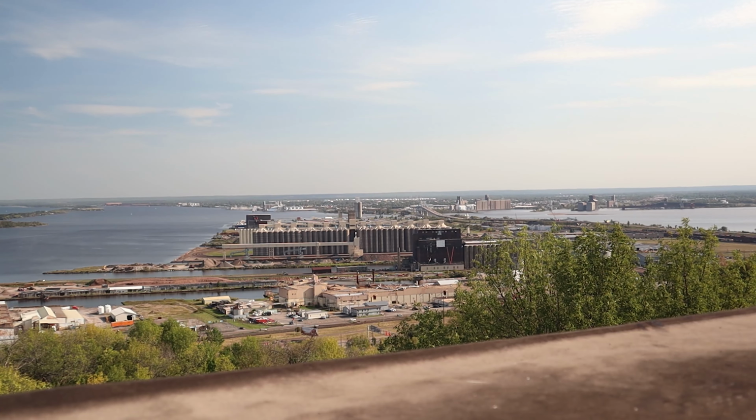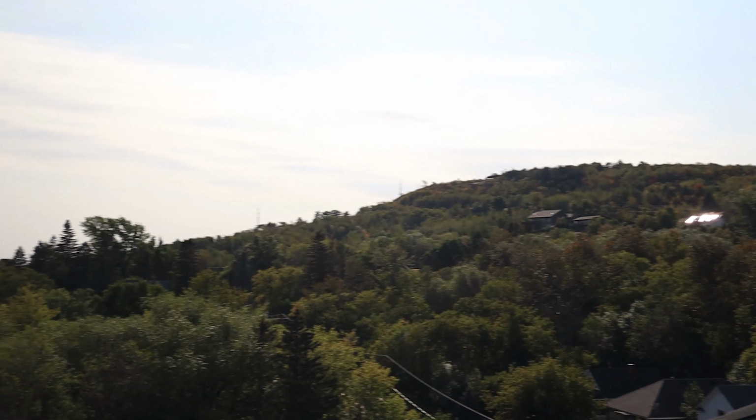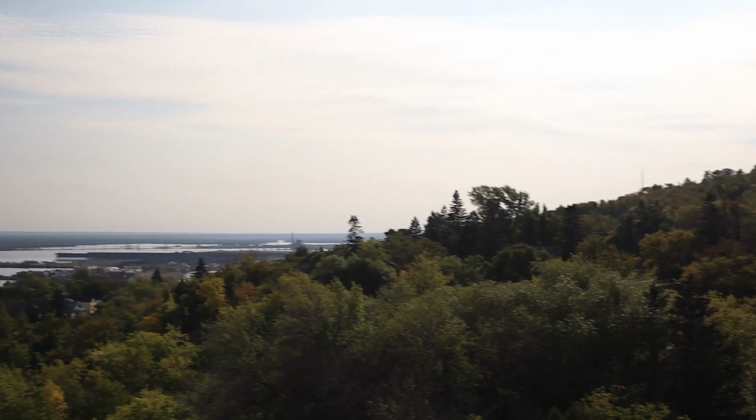We are here in my brand new office, a rooftop. We are on a rooftop in Duluth, and as you can see, the lie of the land, it's still green. Fall is right around the corner, so I wanted to make a video and a point to get out before all of this greenery goes away and turns brown for the year, to make an infrared video. So that's what we're gonna do today.